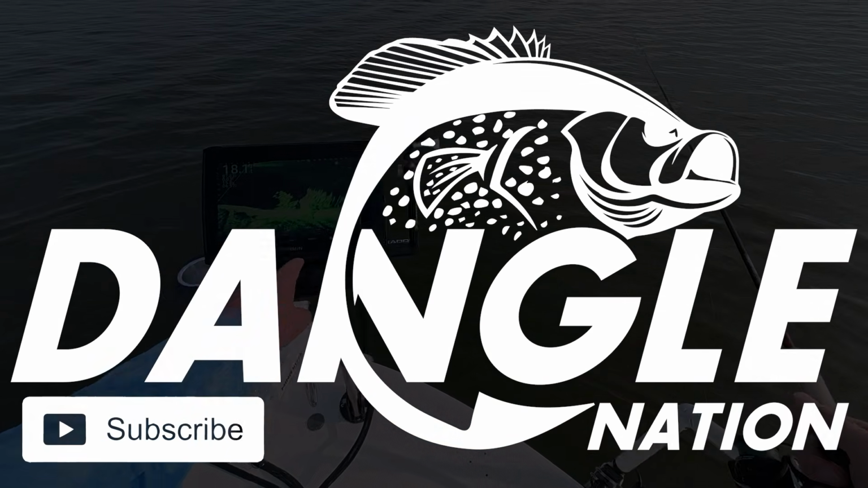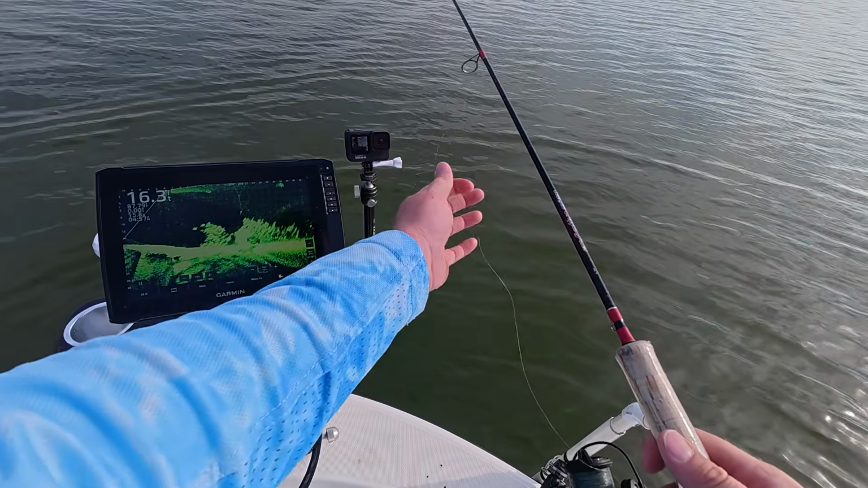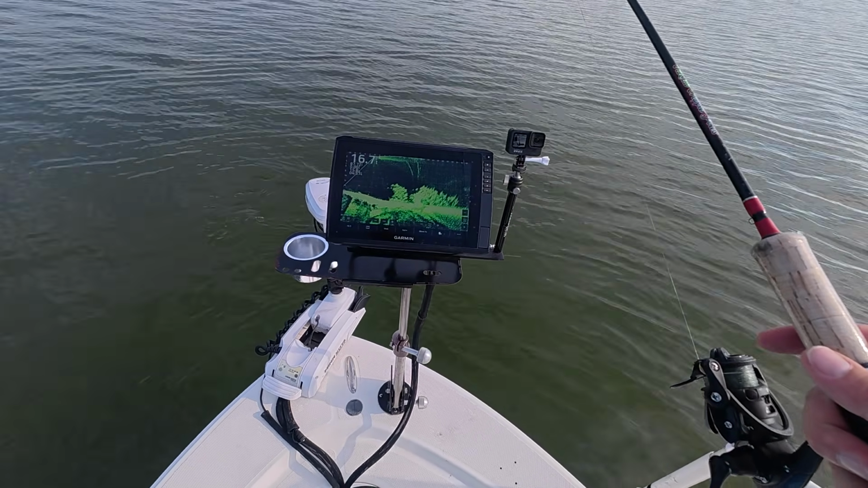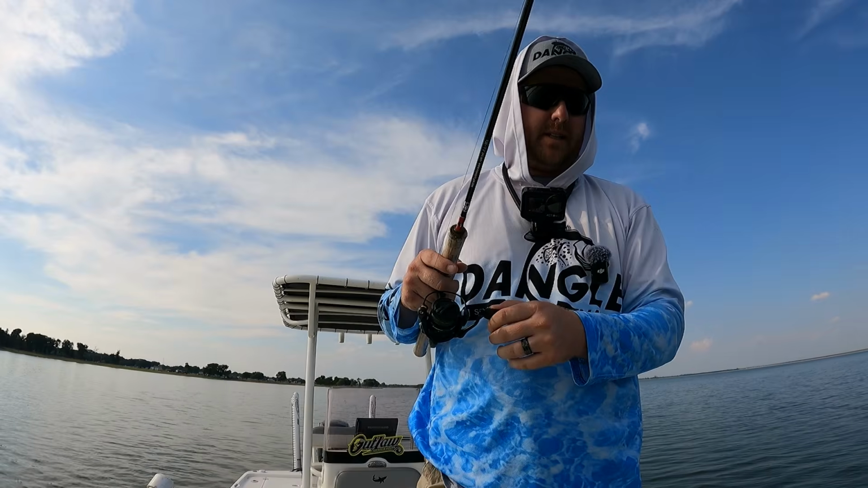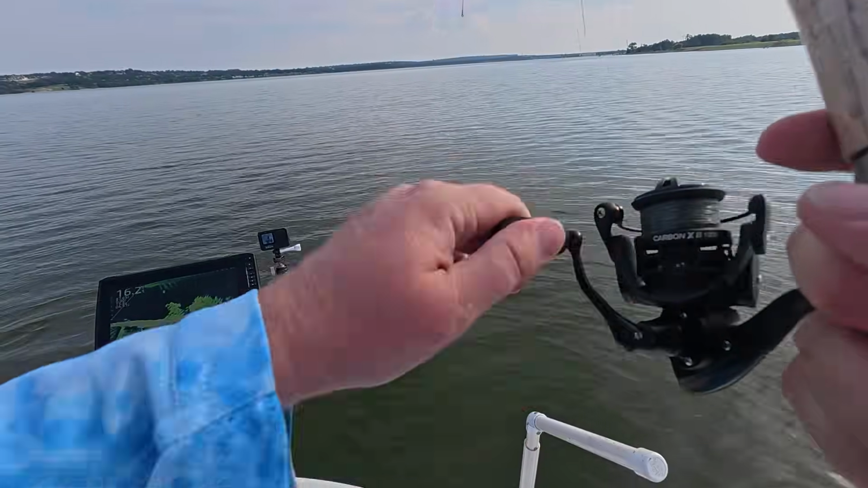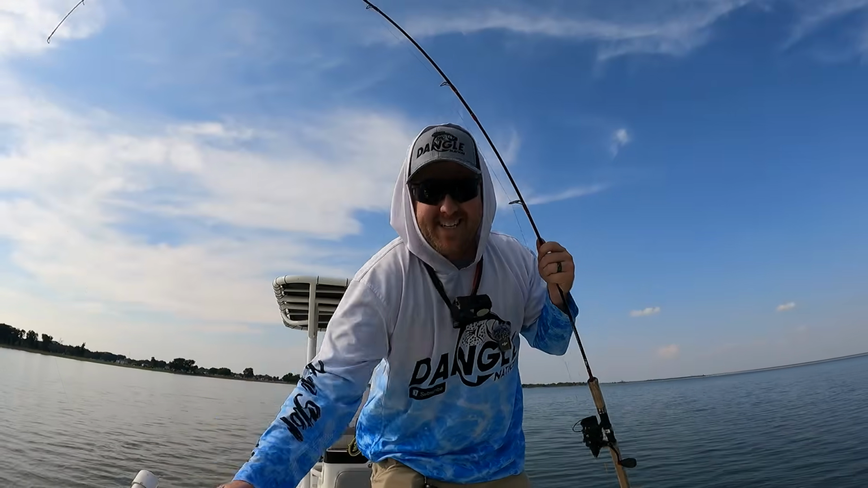Are you kidding me? Look at this pile of fish. I haven't seen a pile this stacked, oh my gosh, in a long time. I want to see how big these fish are, guys. Holy cow. We'll get to the lesson here in just a second. What I'm gonna do is drop by these fish and I'm gonna bring it right through their face. Holy buckets, dude. Holy buckets. Oh, and they're nice.